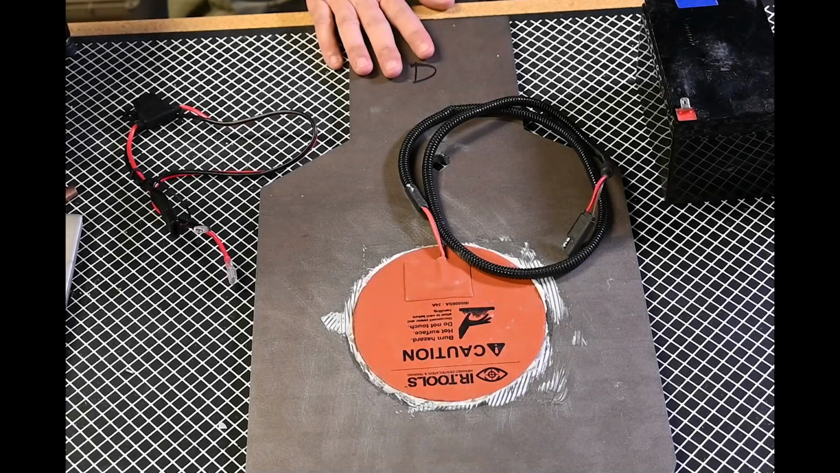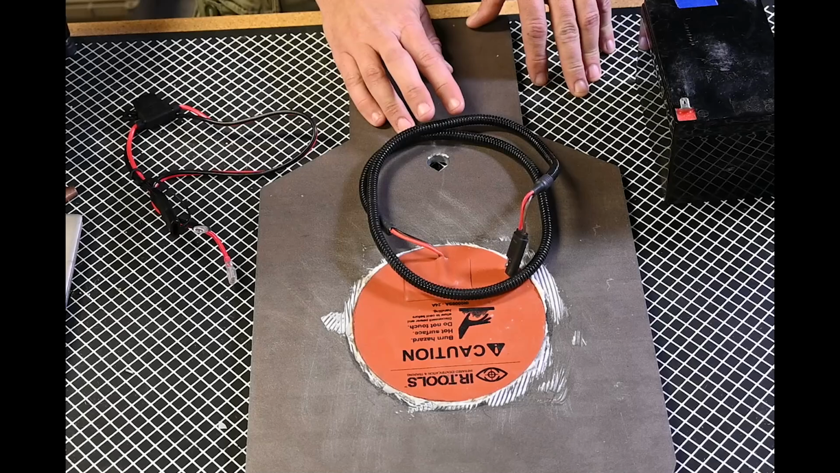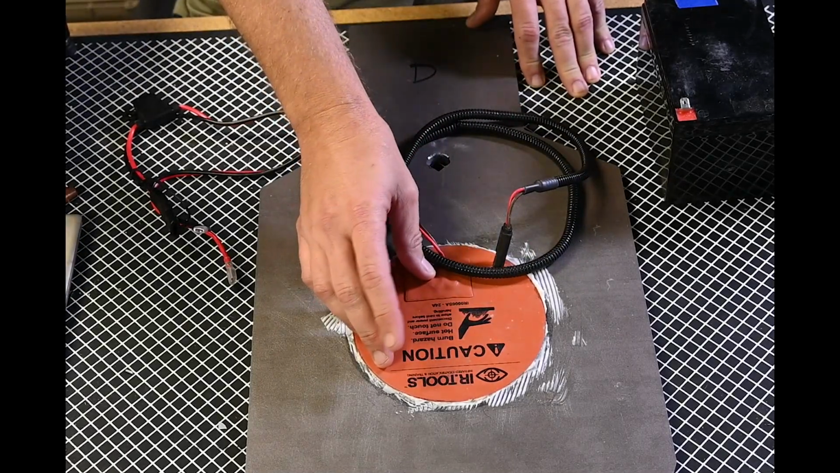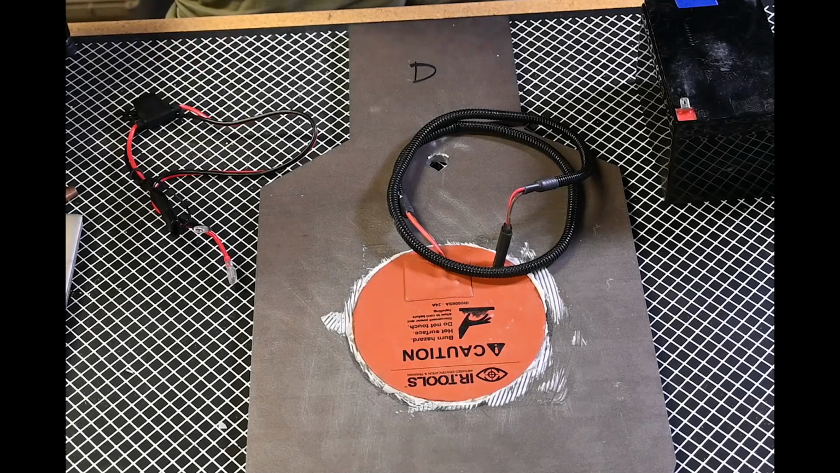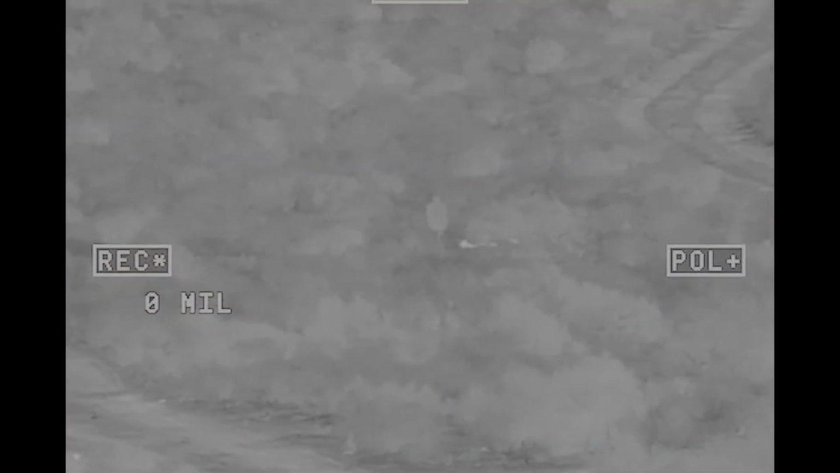All right, so I just wanted to show this electric heater system for shooting steel targets. From IR Tools, they make this heating element that is super useful if you're using thermal to shoot steel targets. At nighttime, often steel targets will kind of disappear into the background when they reach thermal equilibrium.